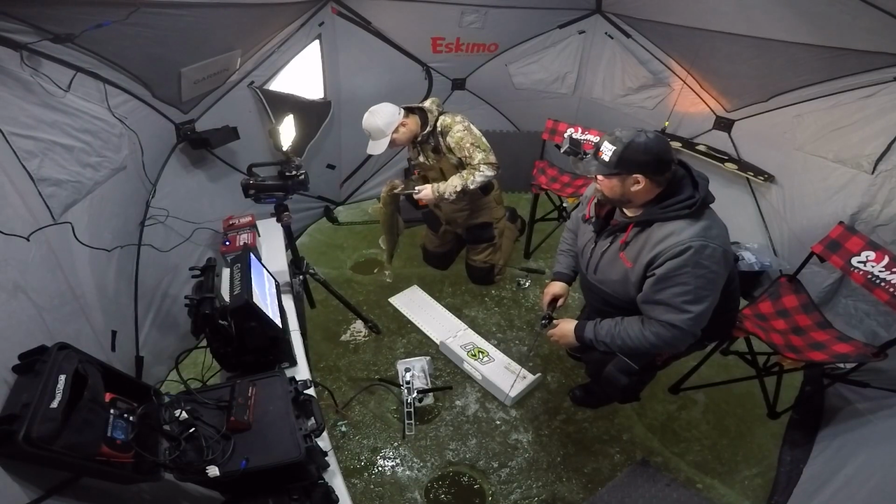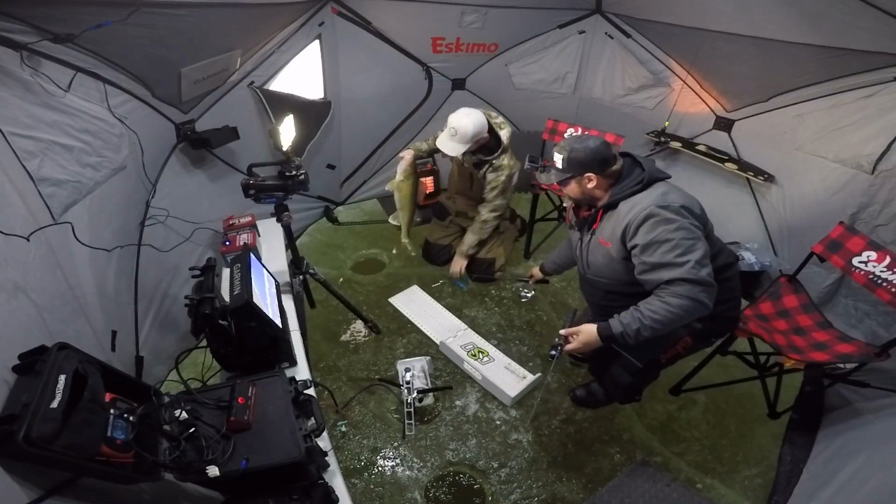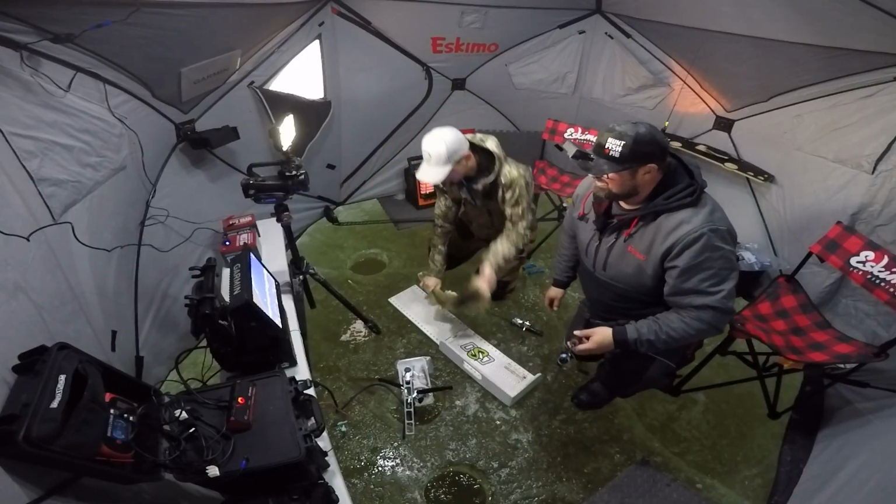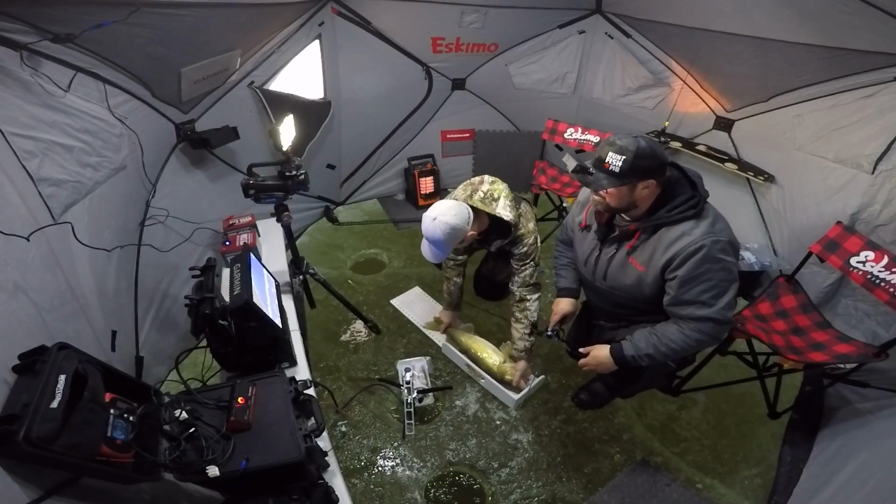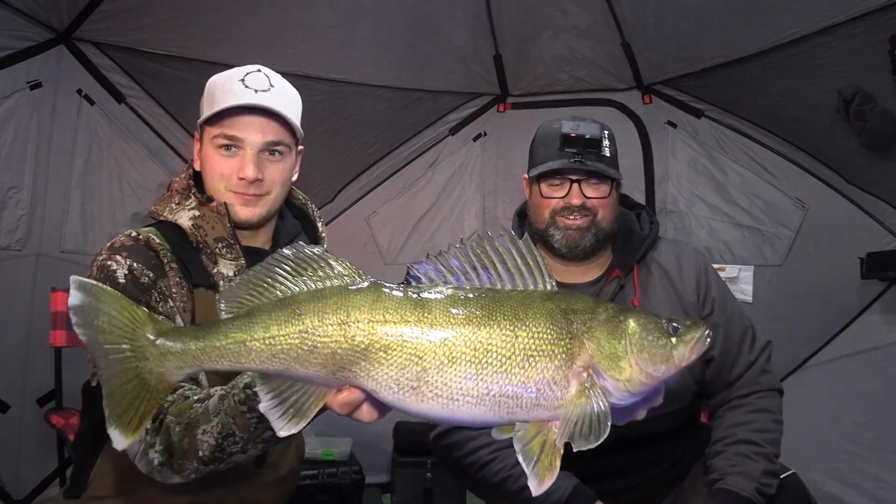I think 27-ish. Carter started with one of my favorites, the clown colored Hyperglide. Measure it up. I'm gonna say 27 and a quarter. I'm gonna say 28. Measure it up. Not even 27. Not quite 27. Show it off real quick. I got a fish on me too. Show him off. That is a great start.